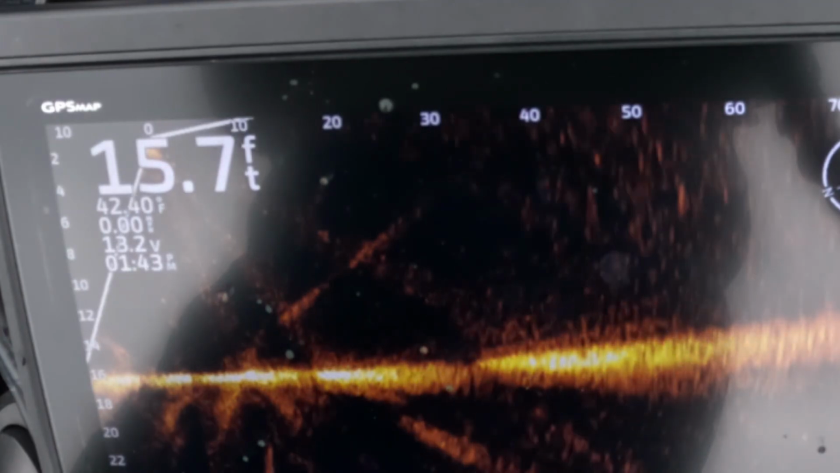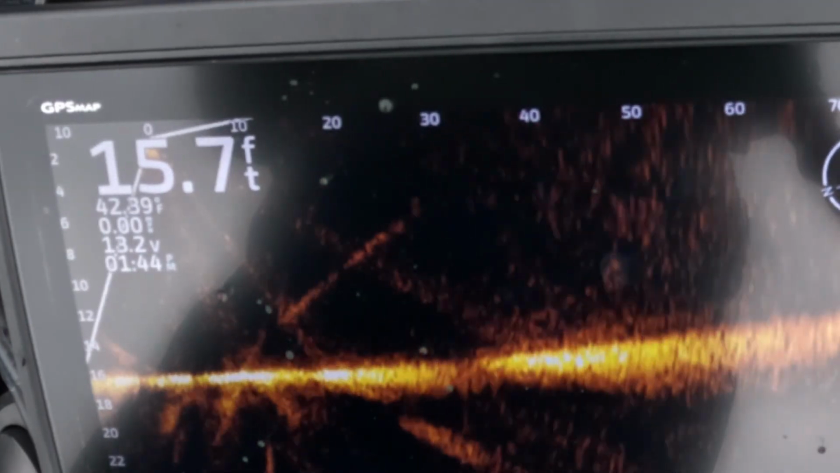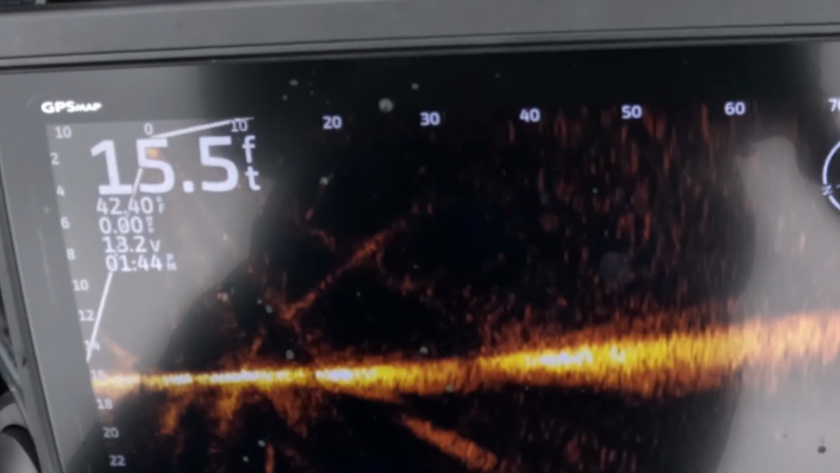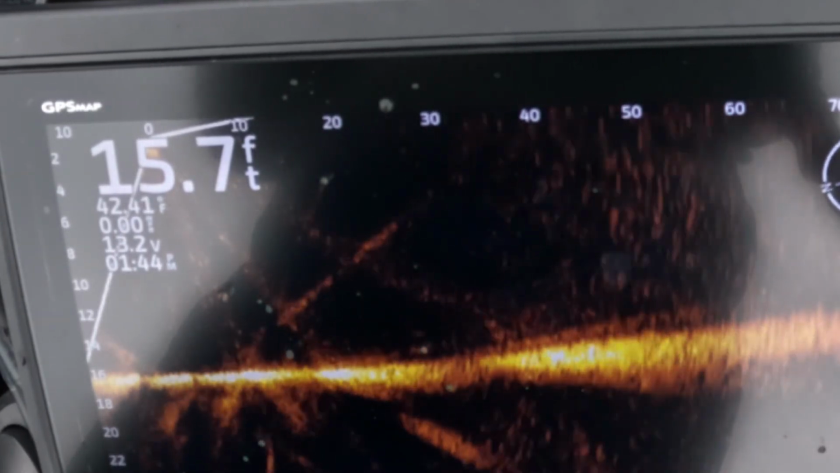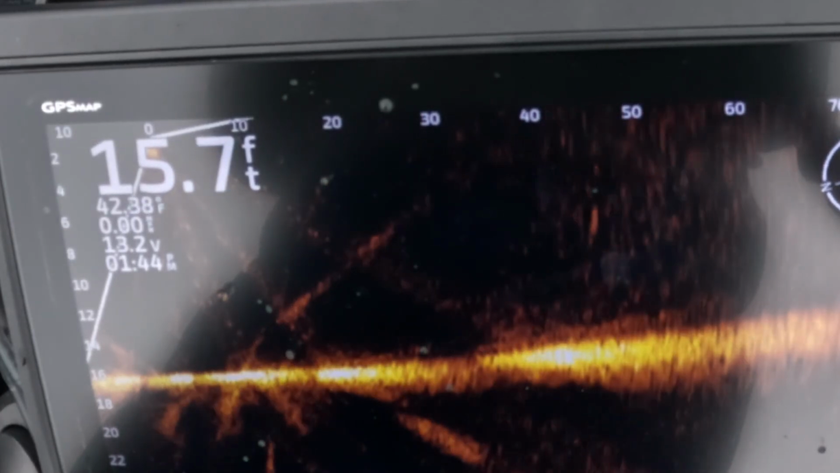Alright, you can see it coming into play here on the graph. And it's getting down there about 6 to 7.